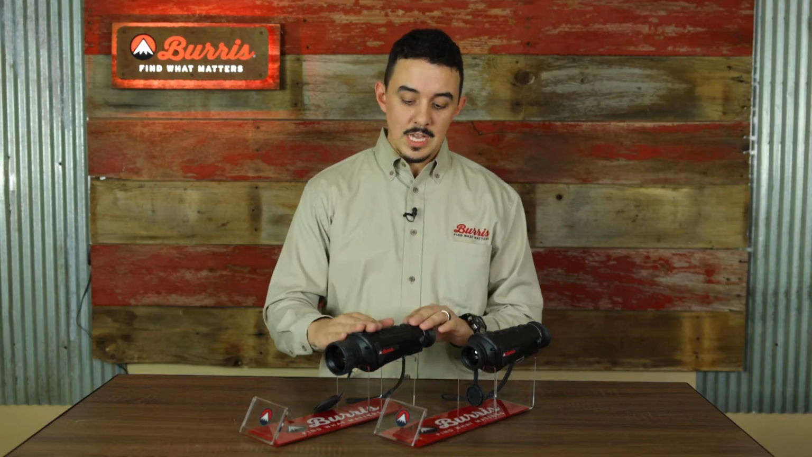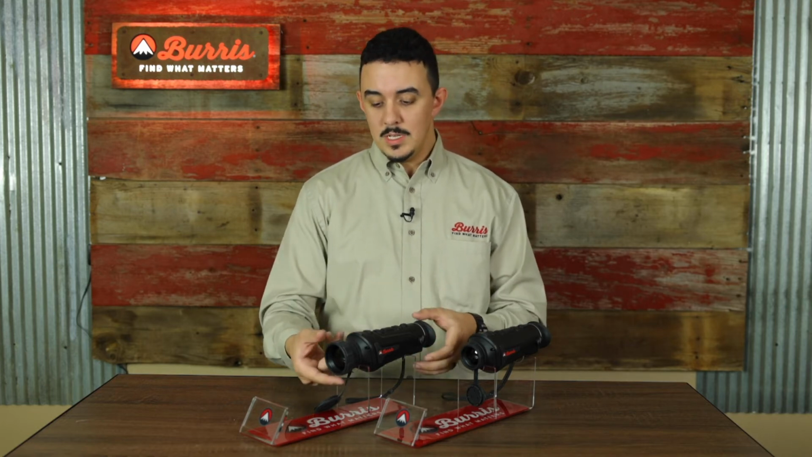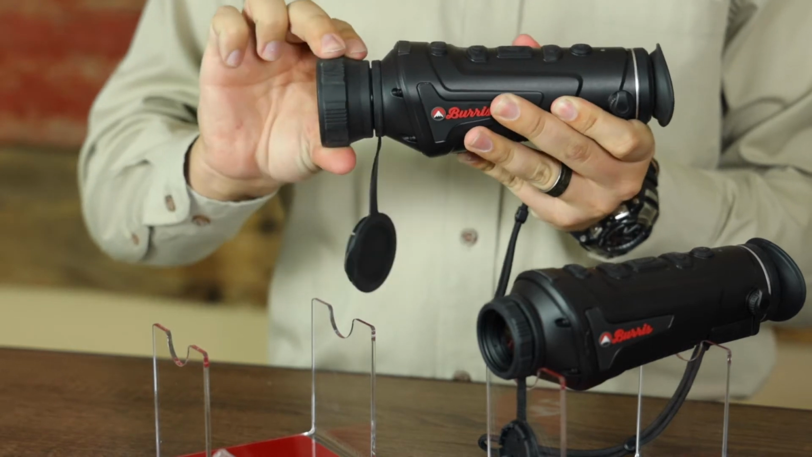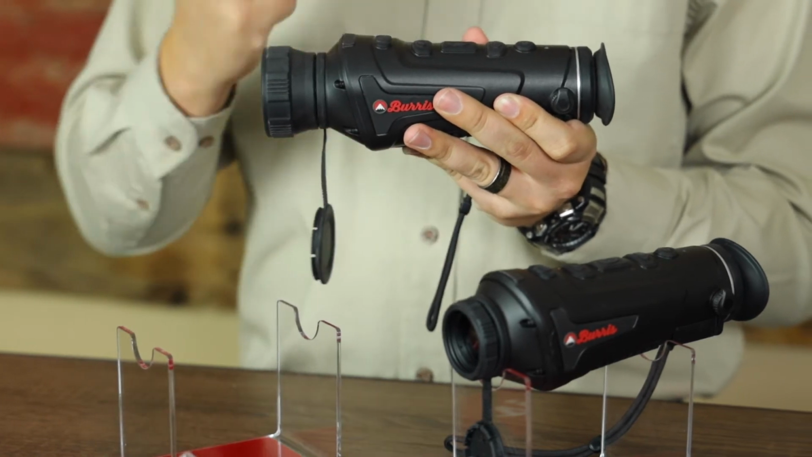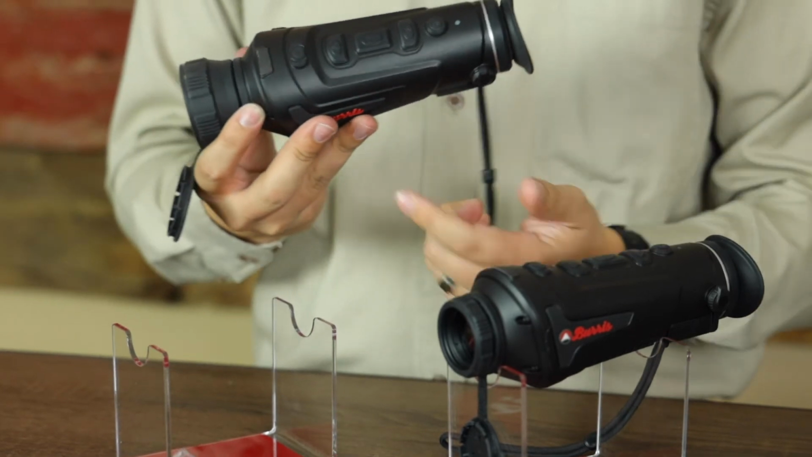So you're going to definitely get a wider field of view out of the 35, but more magnification out of the 50. When you're using these, focus the image by turning the objective right here. It's got this nice rubber knurled ring so that you've got a solid feel on it, whether you're wearing gloves or not, or if it's wet, or whatever it happens to be. And then just dial that to focus the image.